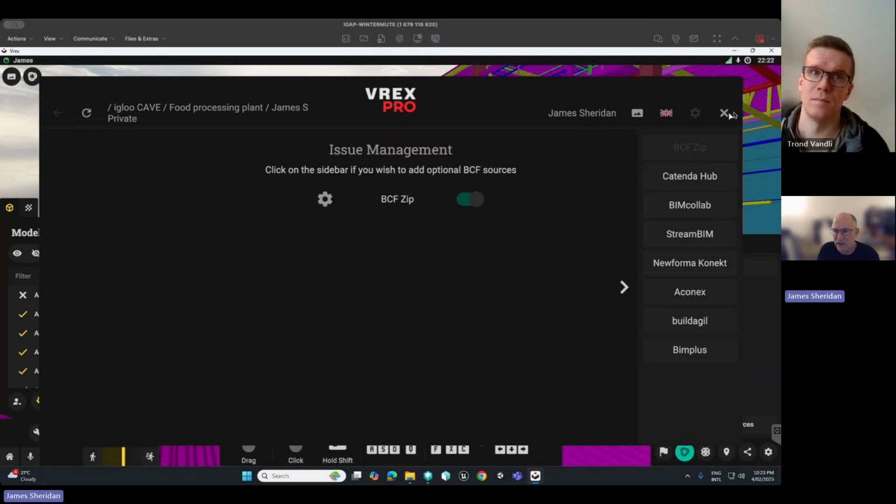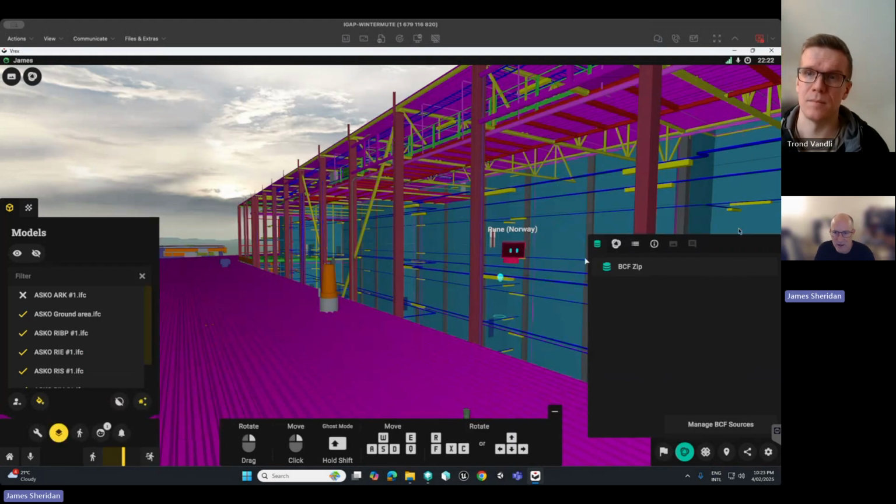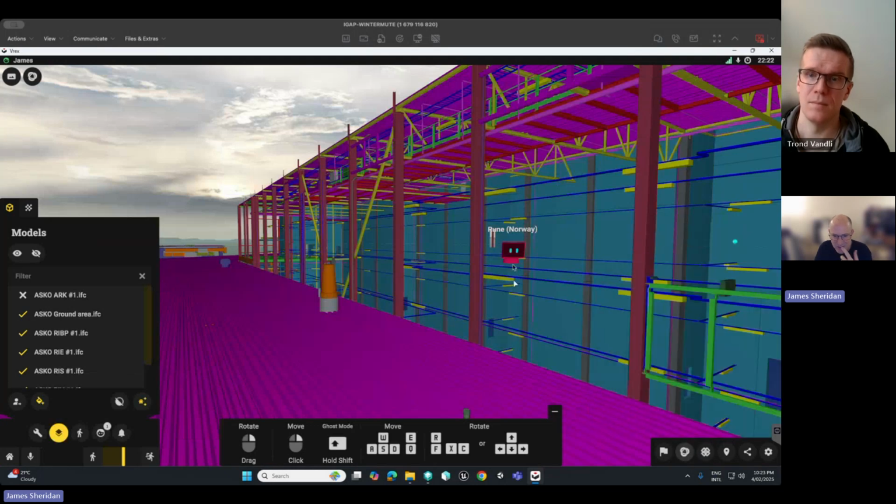All right, so cool. That's issue tracking. I think that's a great highlight of that. I think we've done navigation. We've done section cuts. I'd say that's probably enough for a demo of what I see people doing in demos. Are there any other features that you think we would demo?